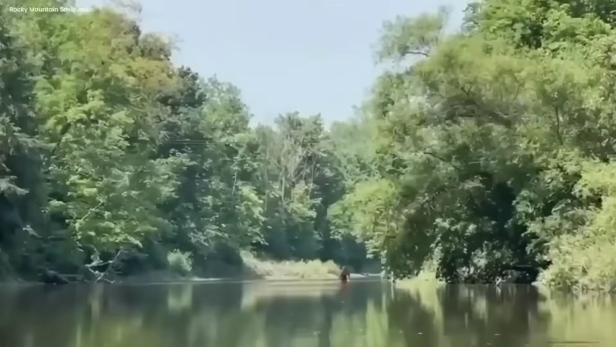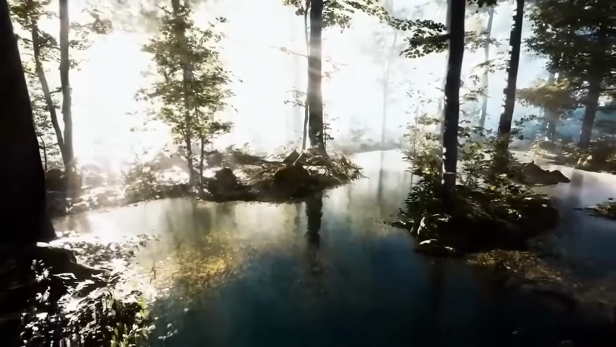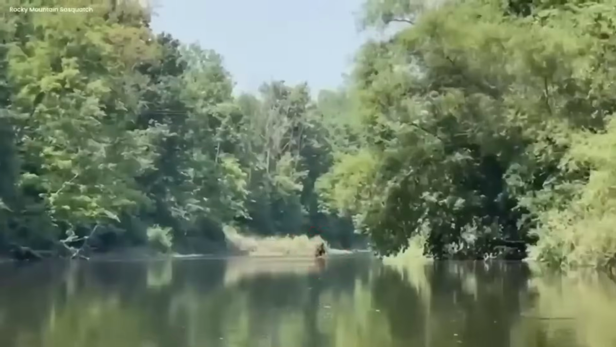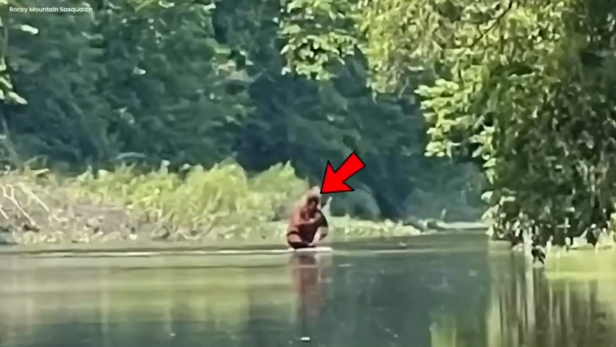Eldritch Forest Encounters. In the dim light of the camera's lens, something terrifying unfolded. In a gloomy pond sat trapped within a creepy old forest. The water looked like a dark mirror reflecting the black sky above, almost like a portal to the abyss. Suddenly, out of nowhere, a horrifying figure appeared. It was not like anything from our world.